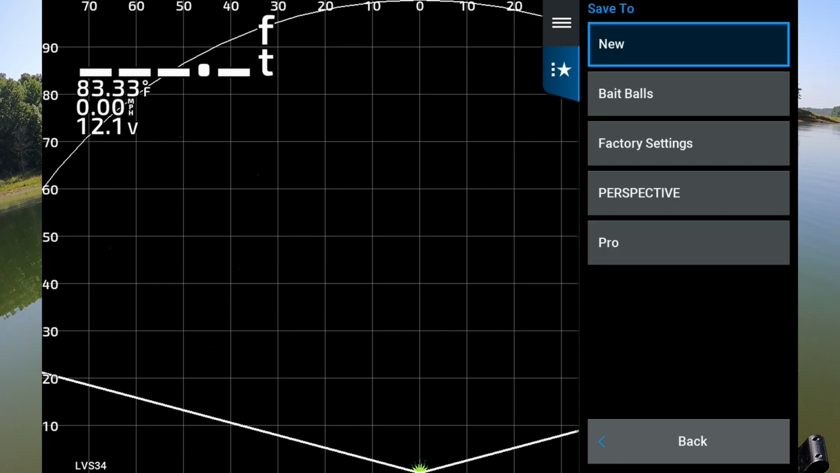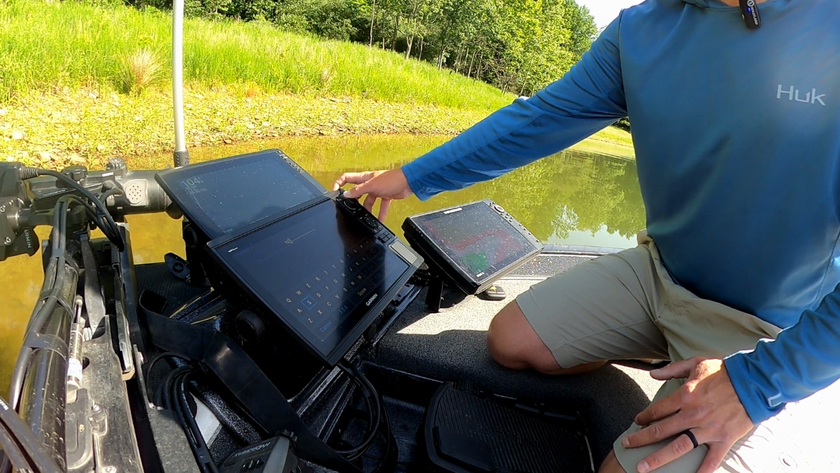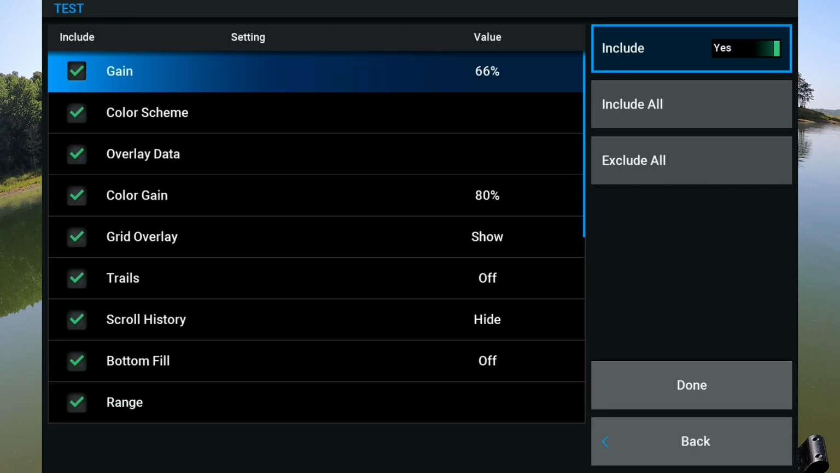And then it'll ask me if I want to do a new one or if I want to override one of those existing settings that I have in there. So I'll go new, and I'll just call this test. And then I will click done. And it asks me if I want to include all of them.